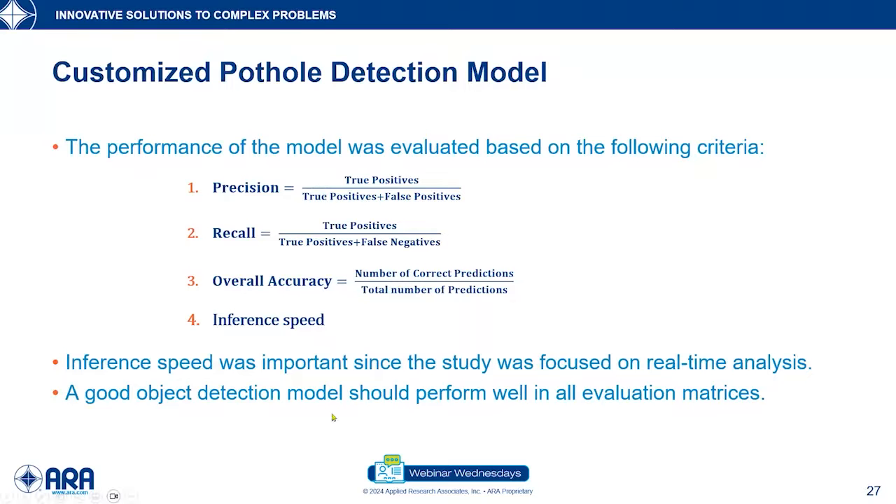It is worth mentioning that we had to make sure our model performs really well in terms of all these evaluation metrics, because a good object detection model is supposed to perform well in terms of all these parameters.